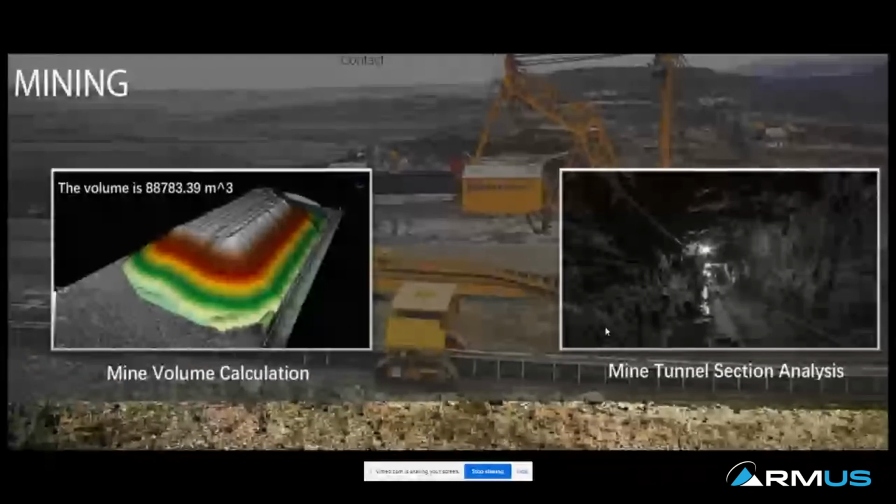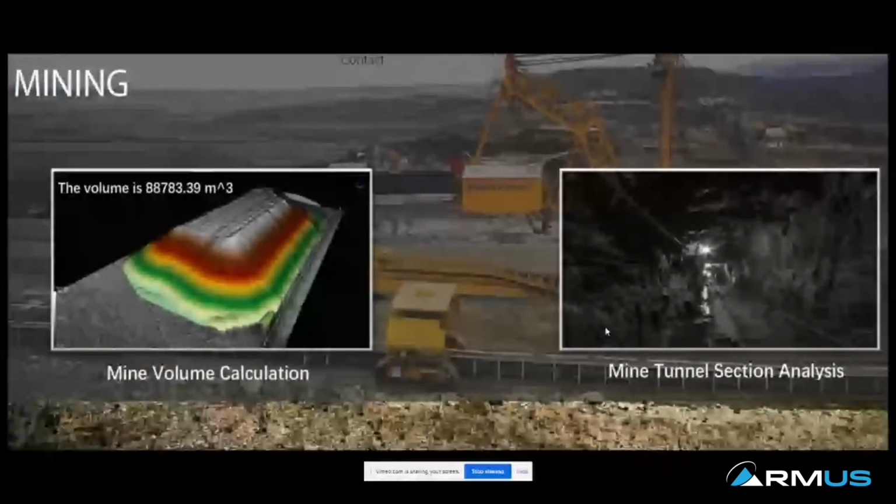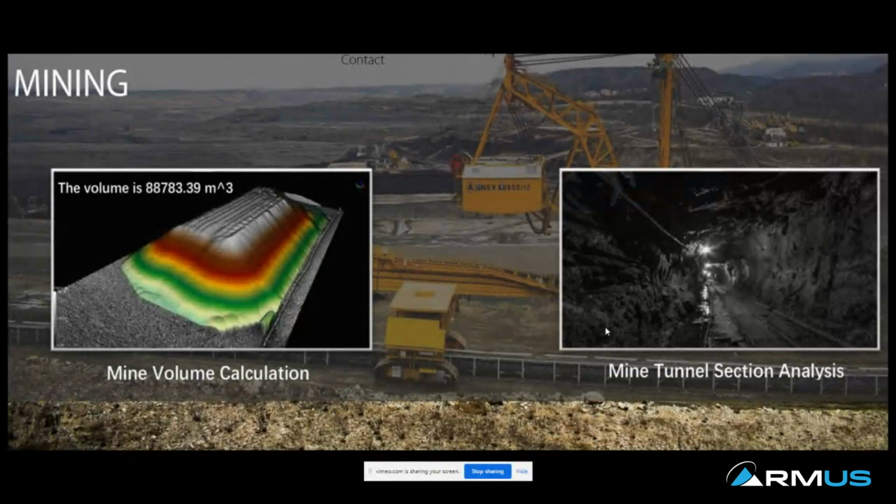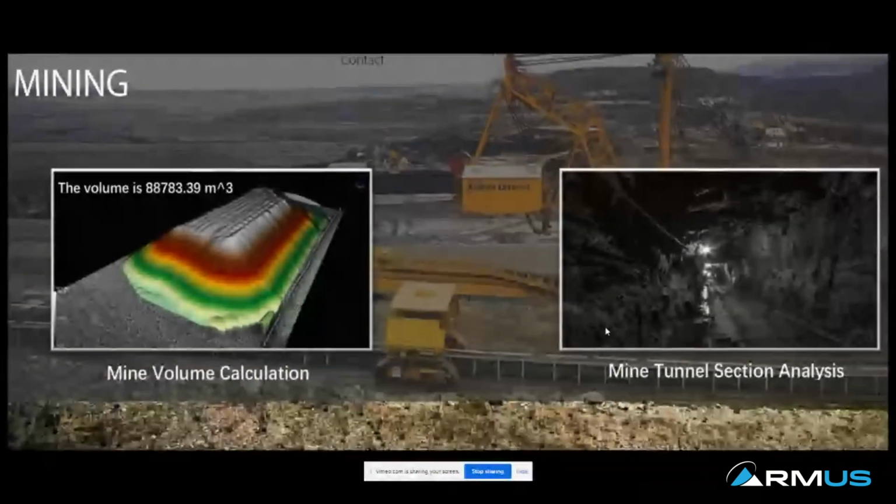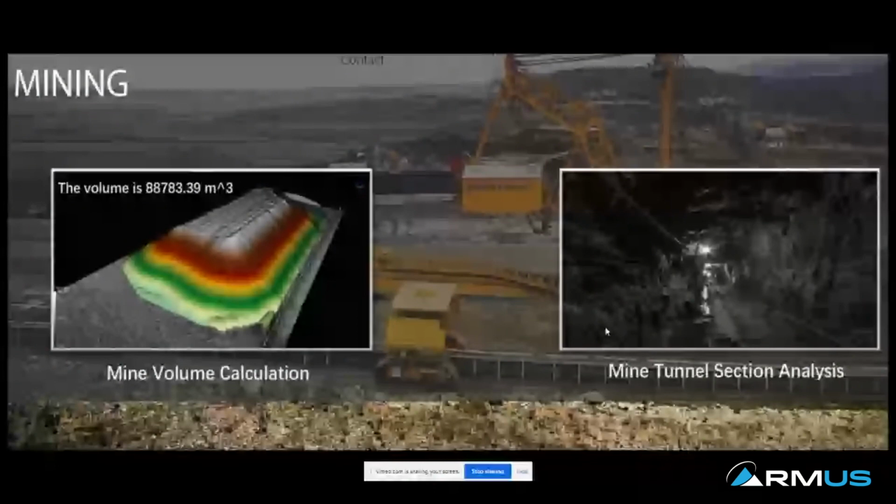Again, mining is a place where LiDAR is really finding a foothold, not only on the volumetric side, but also in the tunnel sections. So this is a little harder to achieve, obviously, with UAV LiDAR because you're GNSS denied when you're below ground, and LiDAR systems all require GNSS coverage to operate.